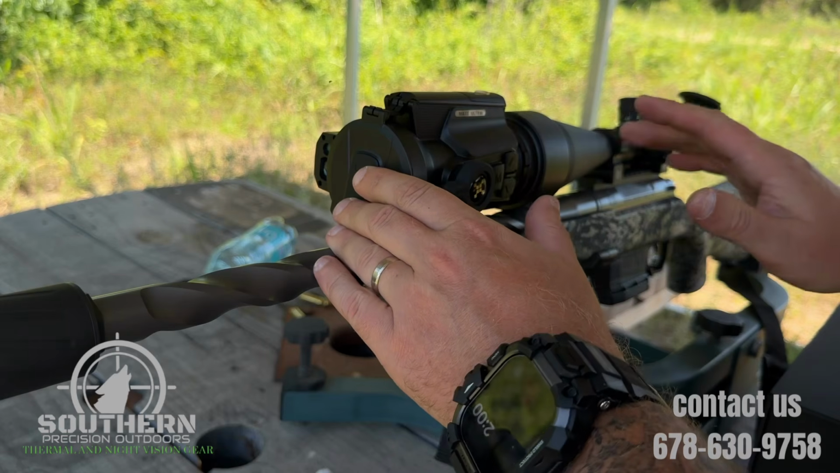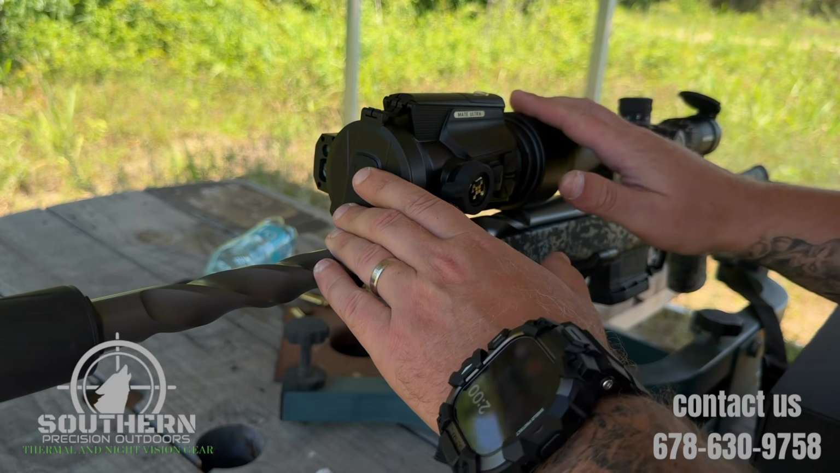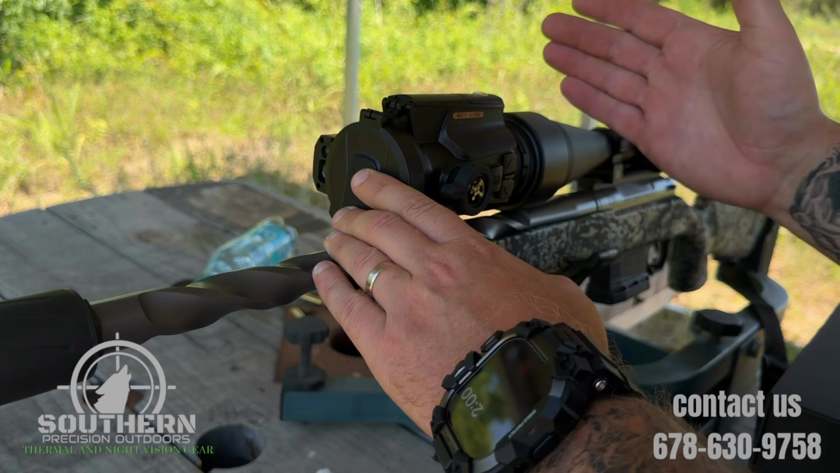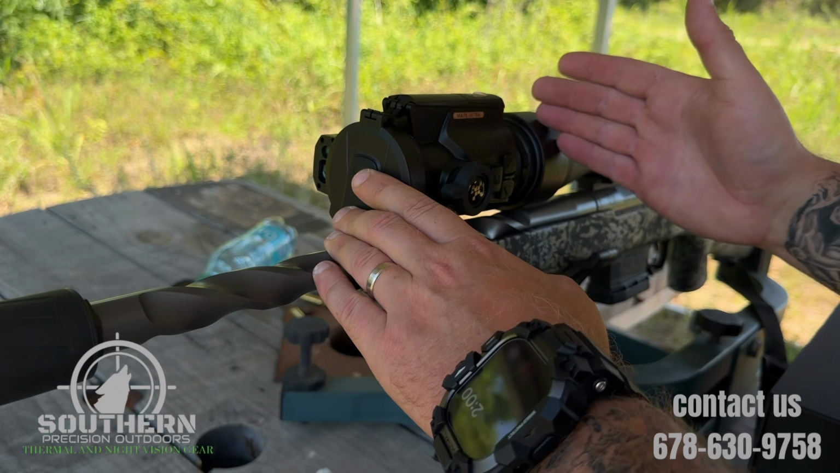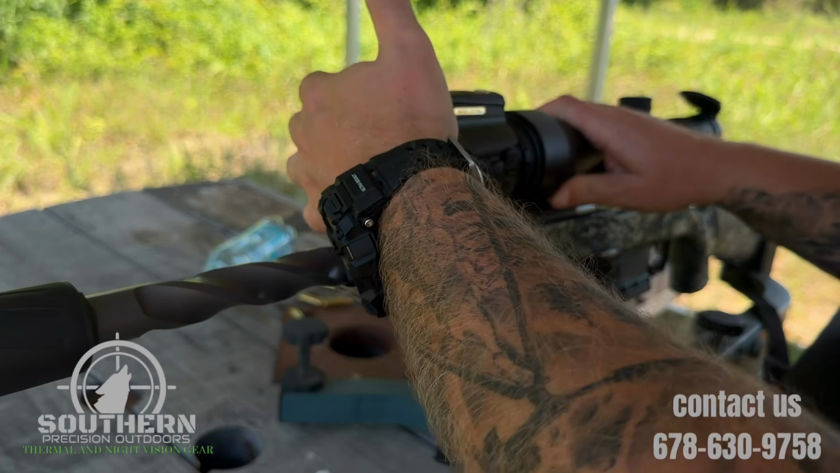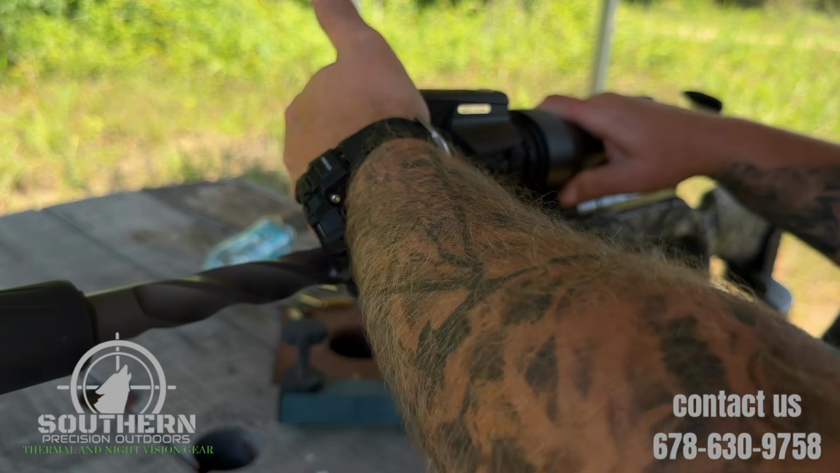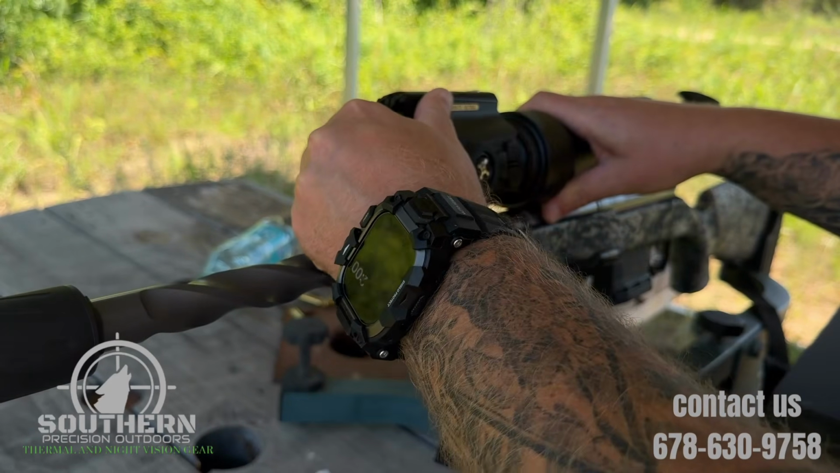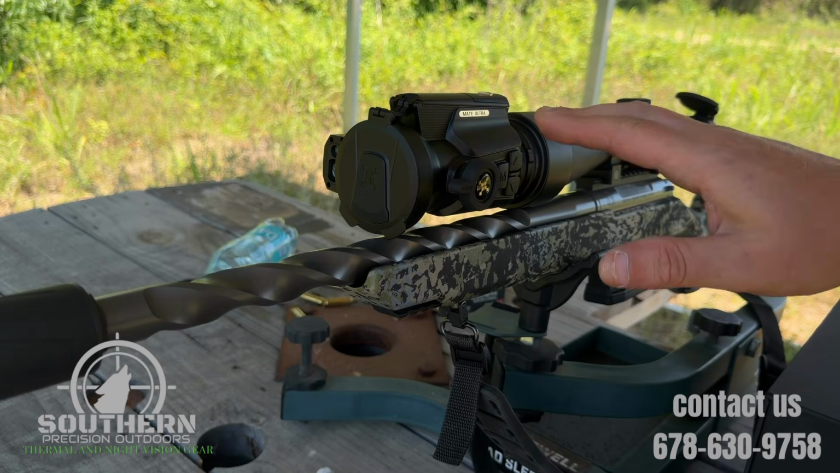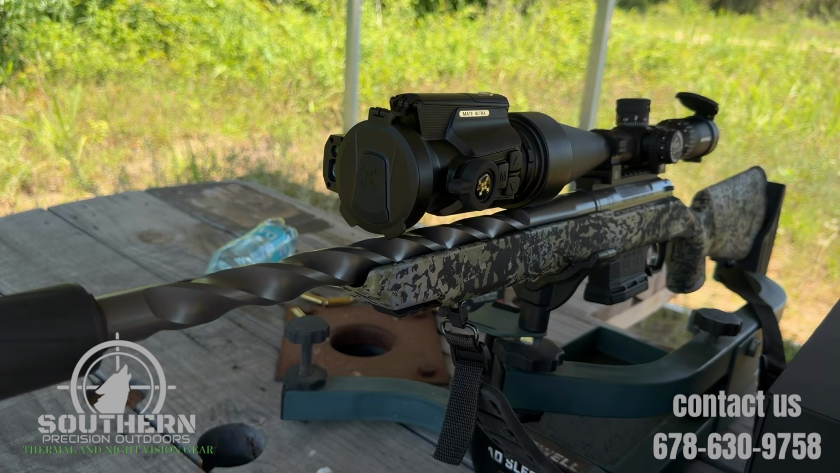And guys, when you're doing this, Nocpix makes it very clear that there should not be a gap between the unit itself and your day optic. So make sure you give this thing a good nudge and get it paired up and seated firmly against your scope. And now what I'm going to do is come to the other end of the rifle and make sure this thing is lined up with my turrets to get it perfectly in line.